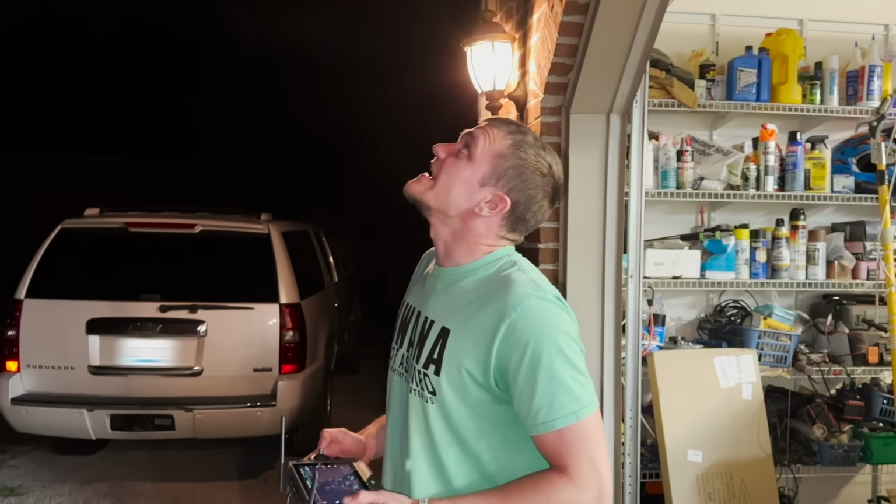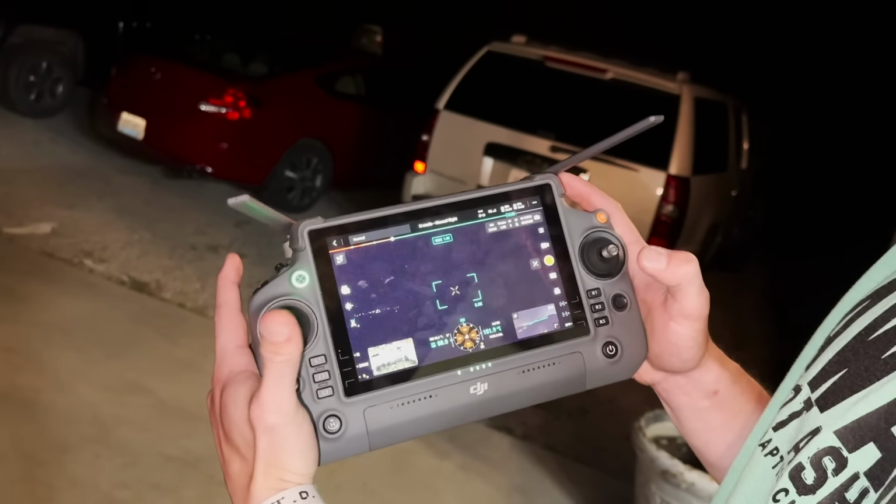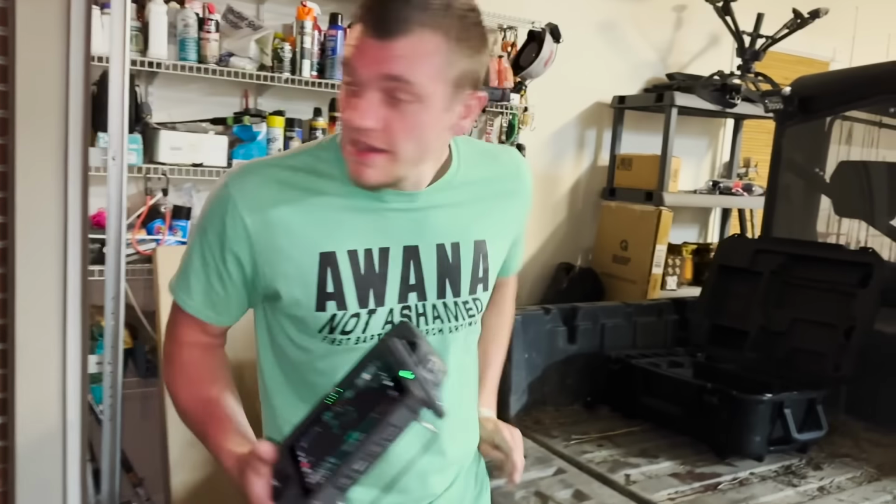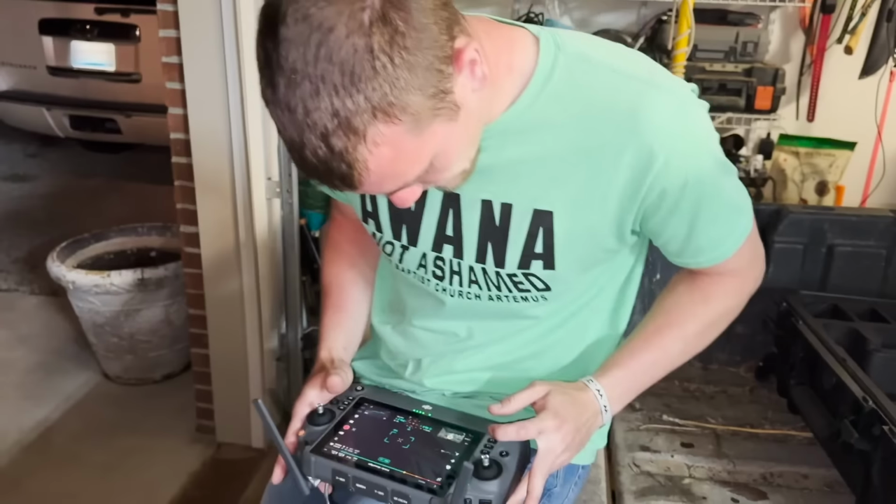I'm gonna send this thing up to a really safe height so that I don't have to worry about trees. Because obviously I can't see trees right now. And even with the camera, you can't see trees. So good idea to get it up higher than any tree you're gonna hit. I mean, once it gets up there pretty far, like it is now, it's about 300 feet. Now our entire job goes straight onto this thing. So I'm gonna start recording and we'll go from there.